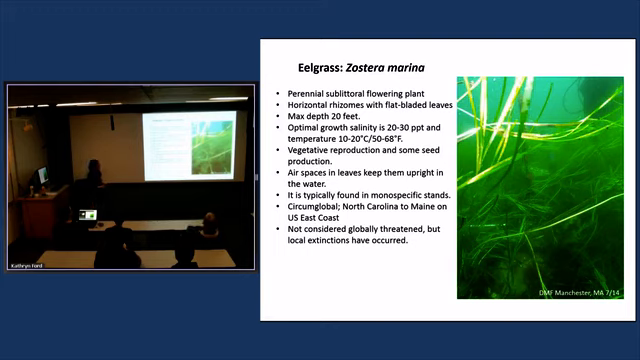It is circumglobal. It's found on the U.S. East Coast from North Carolina to Maine and into Canada. So it's not considered globally threatened, but a lot of local extinctions have occurred, and in Massachusetts we have on record losses that have never recovered in certain embayments.